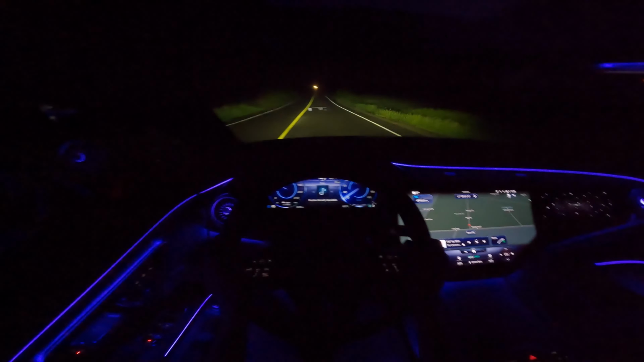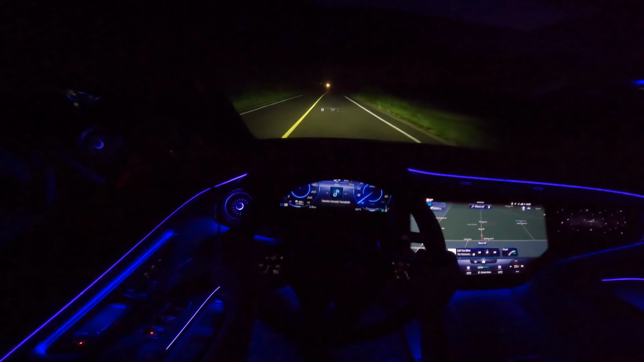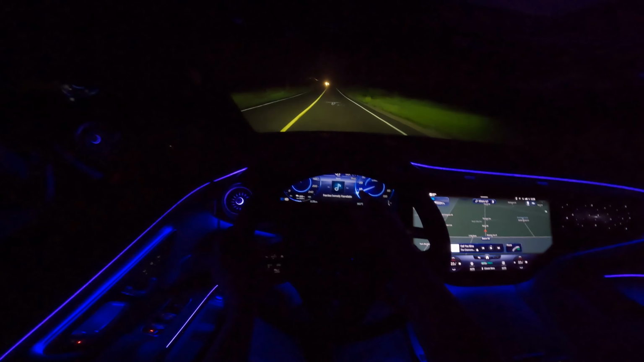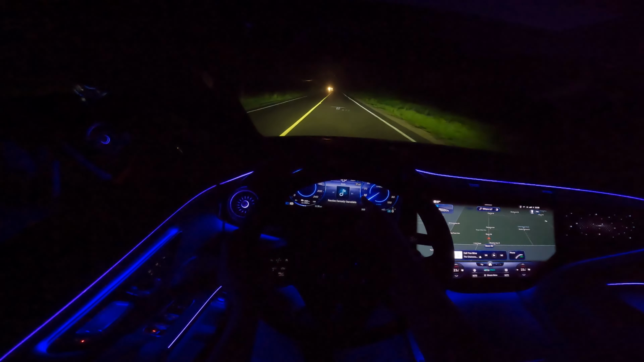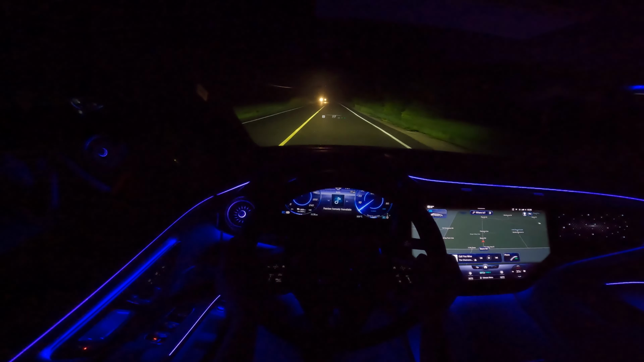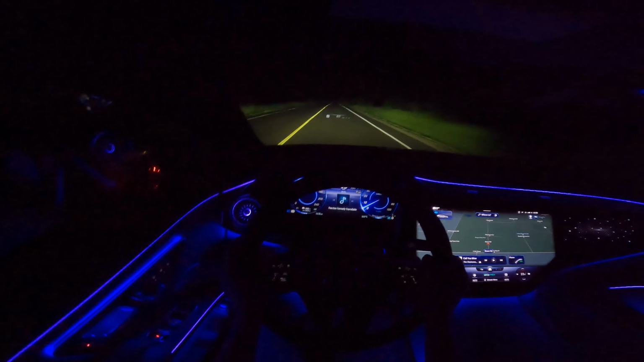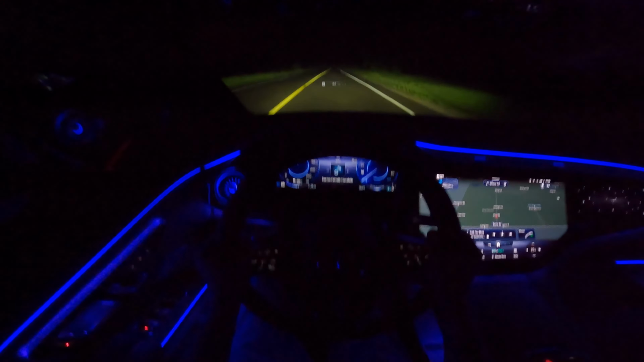As soon as we pass that car, we're going to go for our braking test. Like I said, 60 kilometers an hour, roughly 35 miles an hour. Actually, we have a mile per hour gauge, so it's 37 miles an hour. So as soon as we pass them, let's go for a brake test.